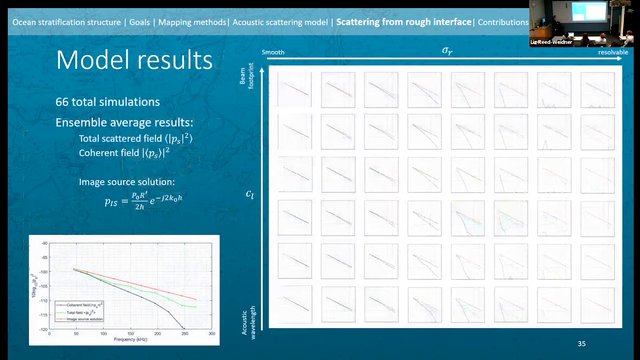So model results, lots of them. 66 total simulations that were defined by both our root mean squared height and our correlation length. From those 50 scattered pressures, we took a number of averagings. We computed the total scattered field, it's plotted here in green and also on here in green. And I realized this morning that it's really hard to see green. I apologize for that. And then the coherent field, which is plotted in black, plotted here in black.